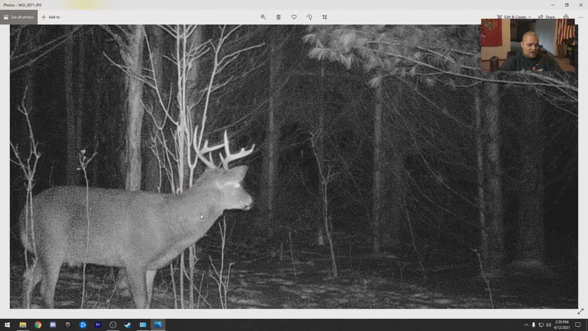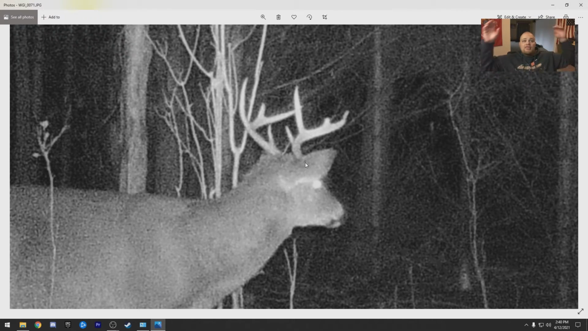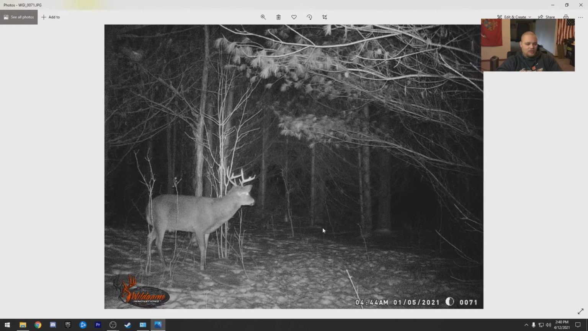There's the buck I shot at. No wounds of any kind. I think I just shot some of his tail off. But there he is. He survived. He made it. So this whole time I thought the body was coyote food and things like that. But this photo's from when? December what? Oh, January 5th. So the buck I shot at survived. Brings me so much relief. You don't even understand. I was really beating myself up over this buck, but there he is in all his glory.